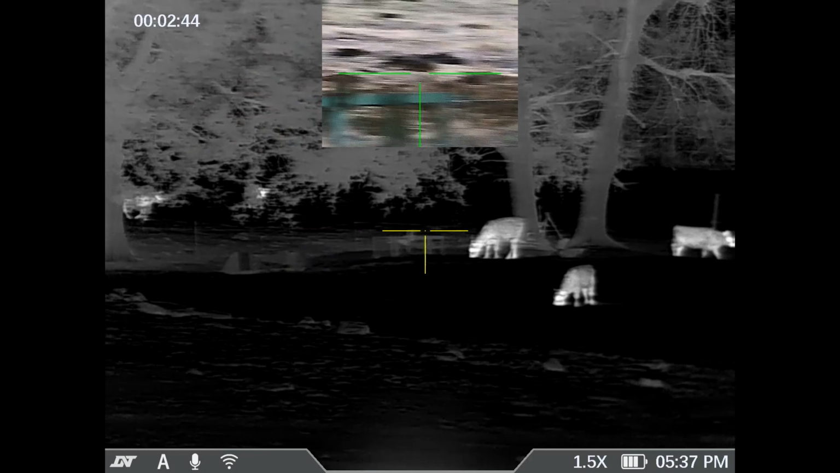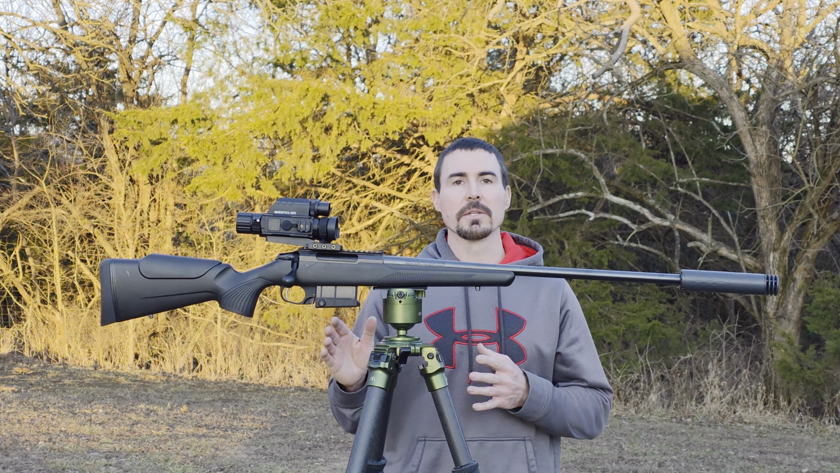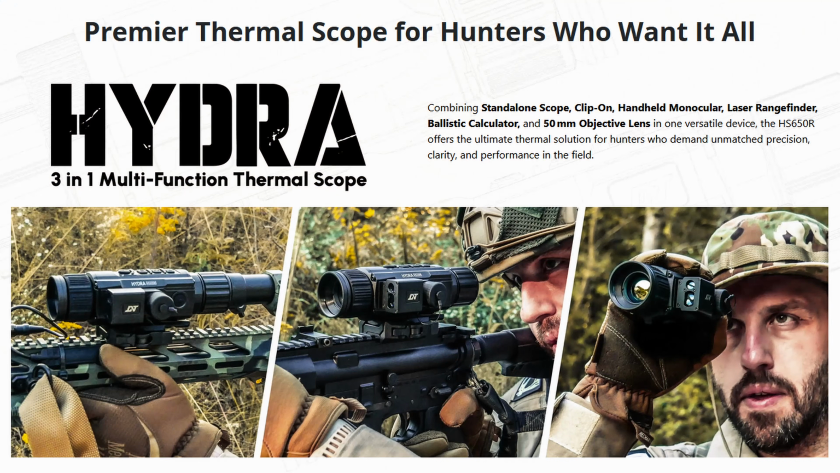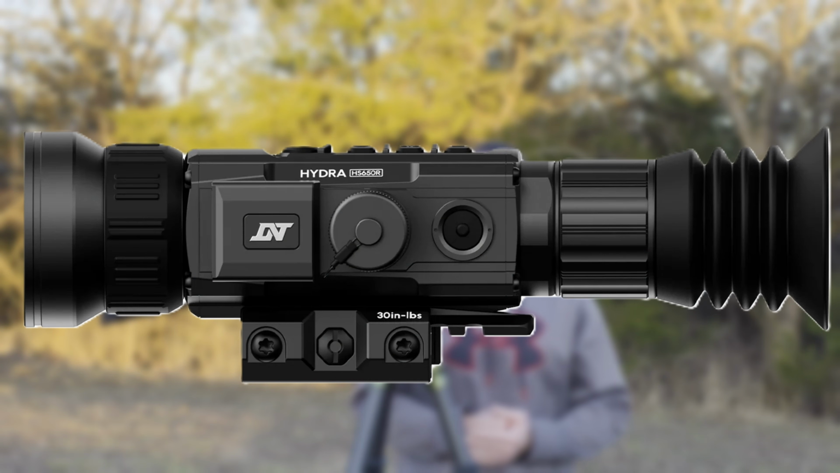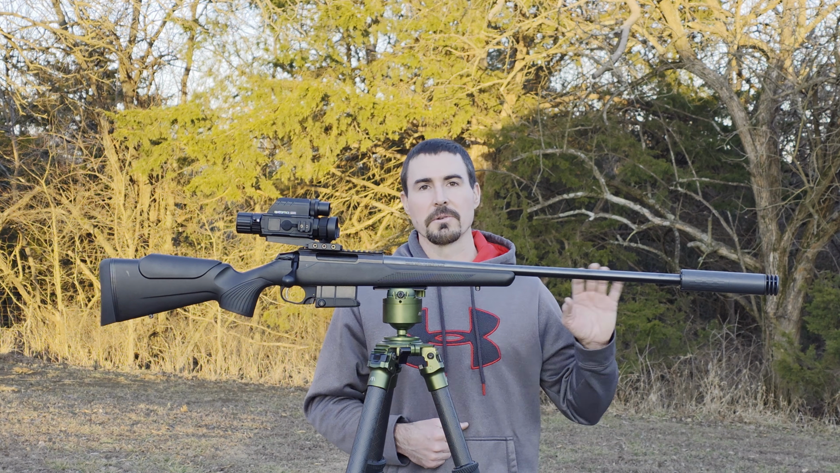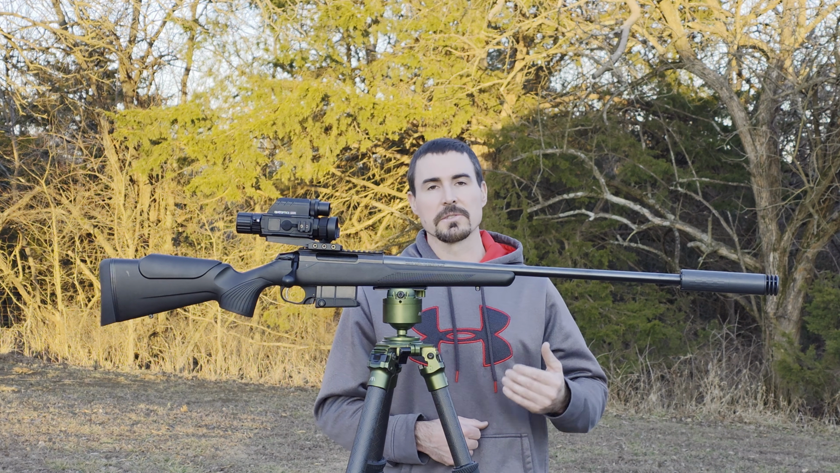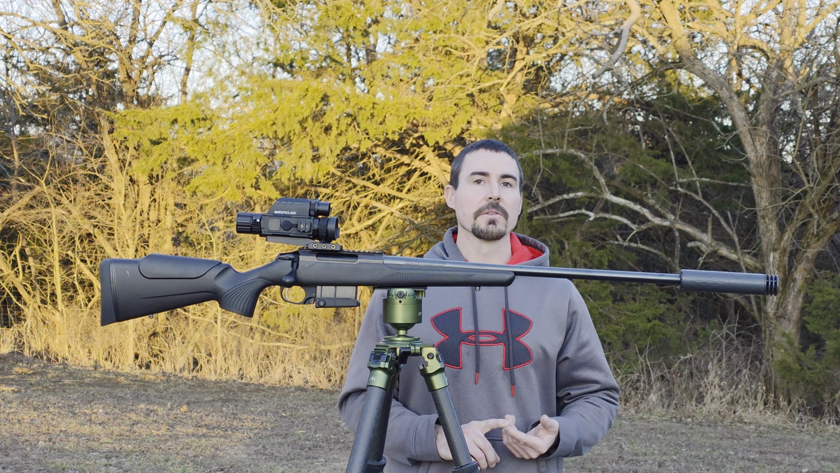I think though, for Team Late Night Outdoors, if we were to buy a DNT optic right now, we would probably look at the Hydra series. I think they have the HS650R. It's a 50 millimeter objective, 2.5 magnification base power, and I just think that would be better for us because we do frequently shoot 200 yards and farther. And also here in Missouri, we can't use a thermal on anything other than coyotes.